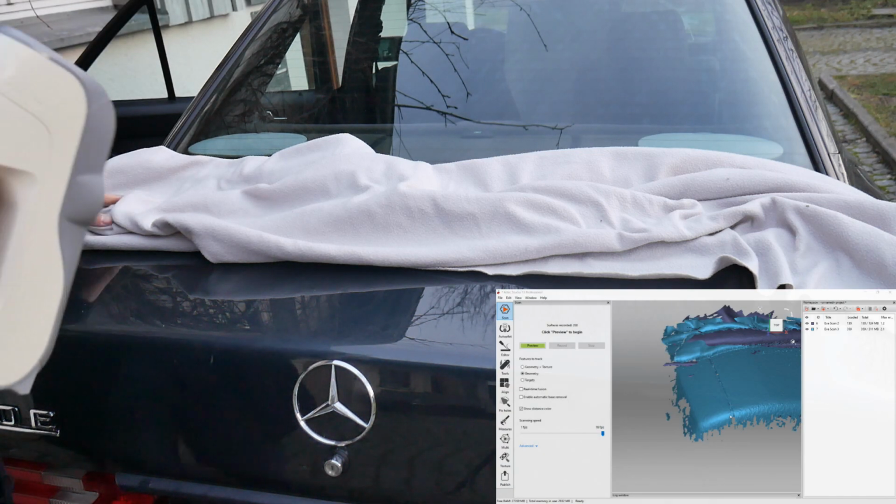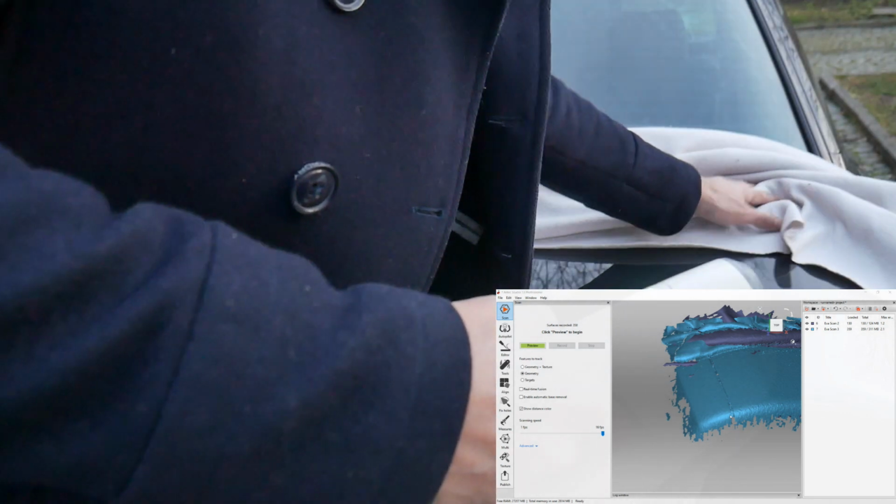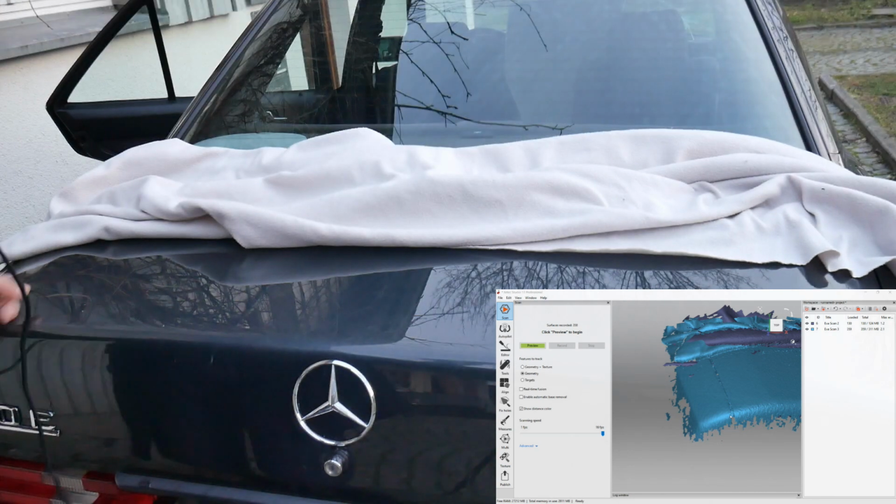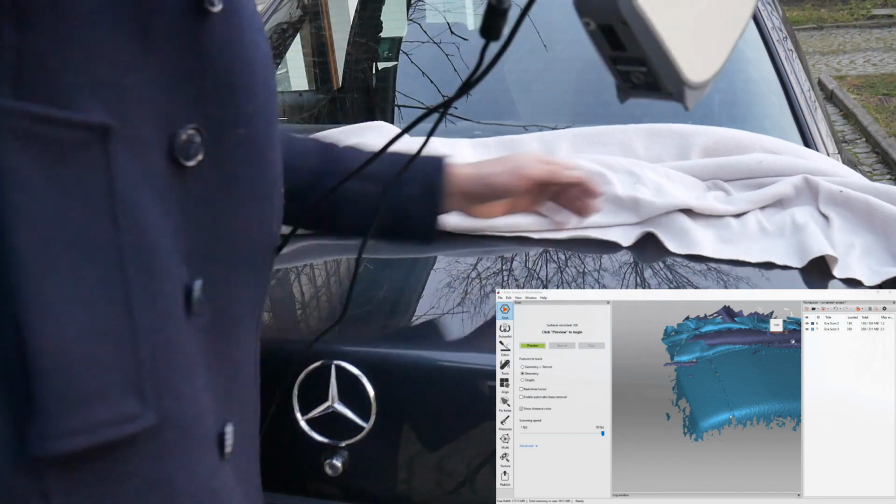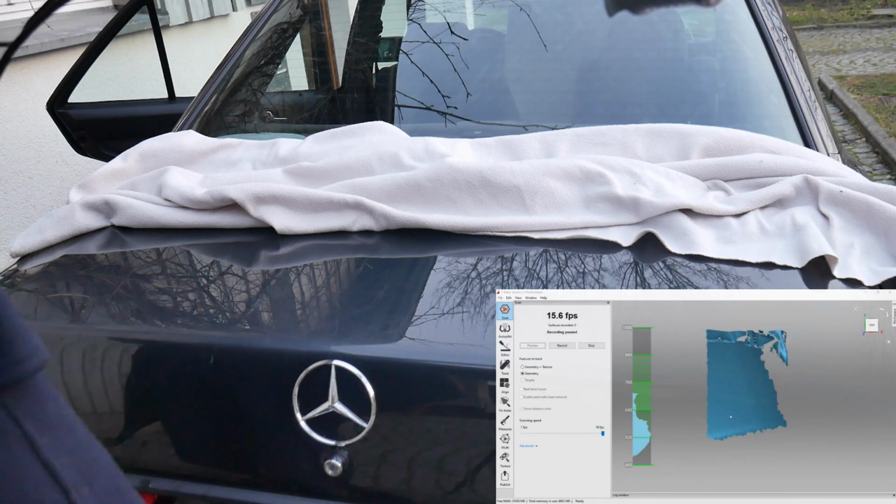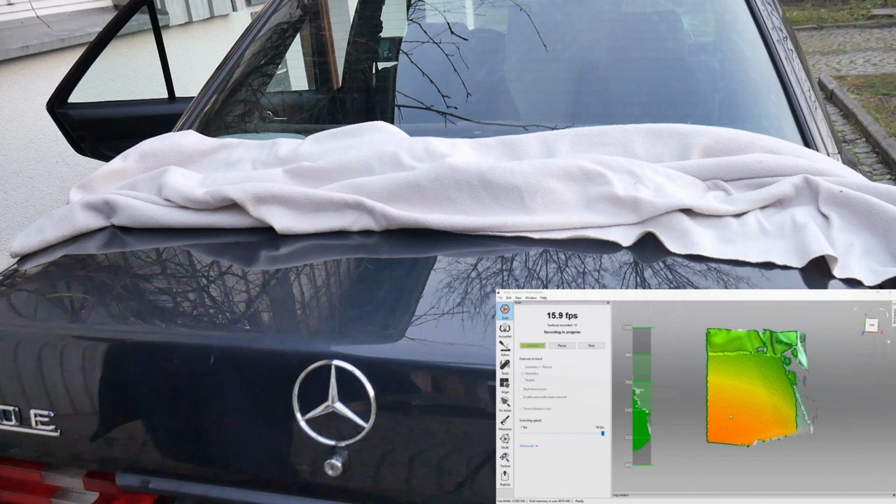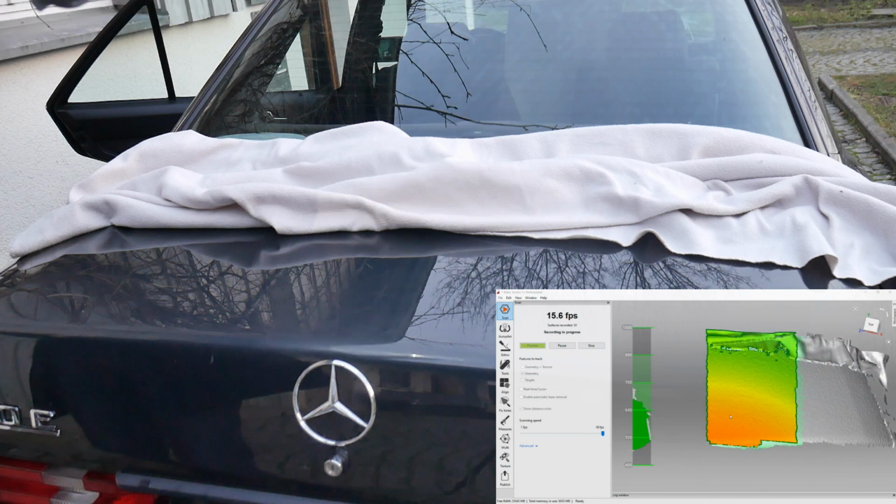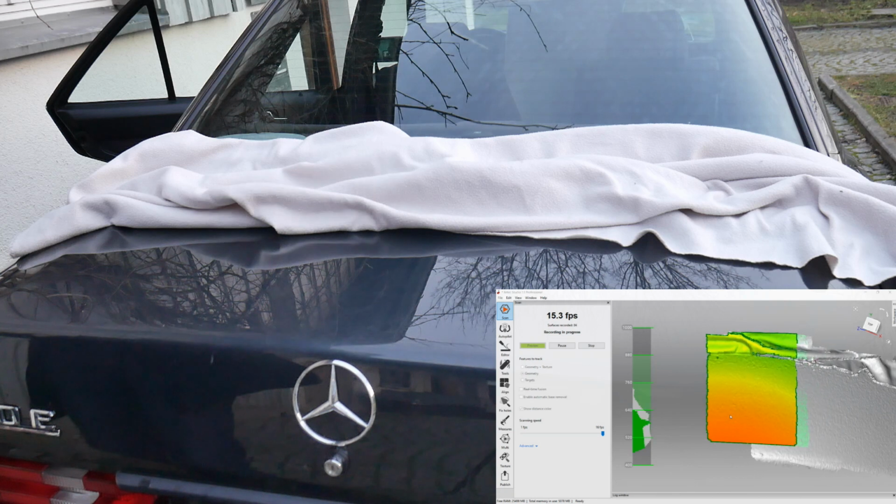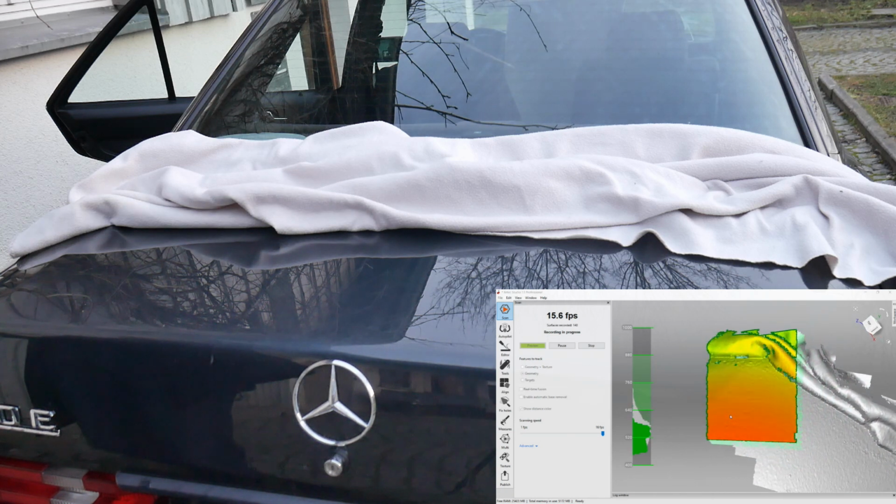In this case I will have to dislocate the tissue in chapters. And always keep in mind you have to partly scan the tissue that you have.